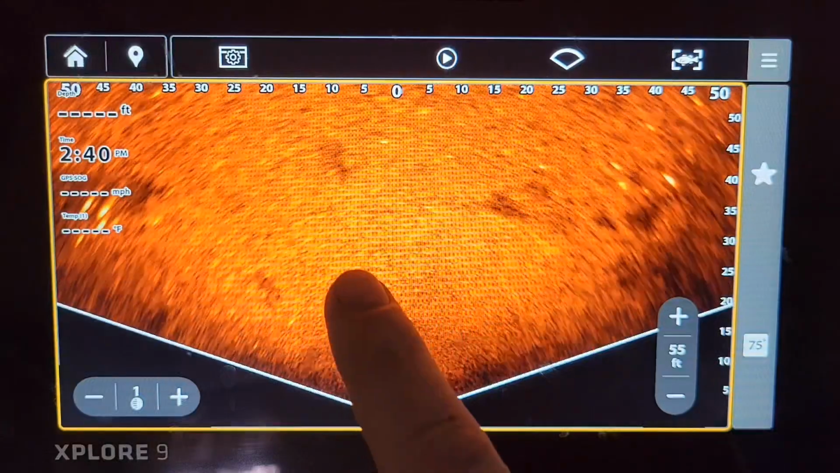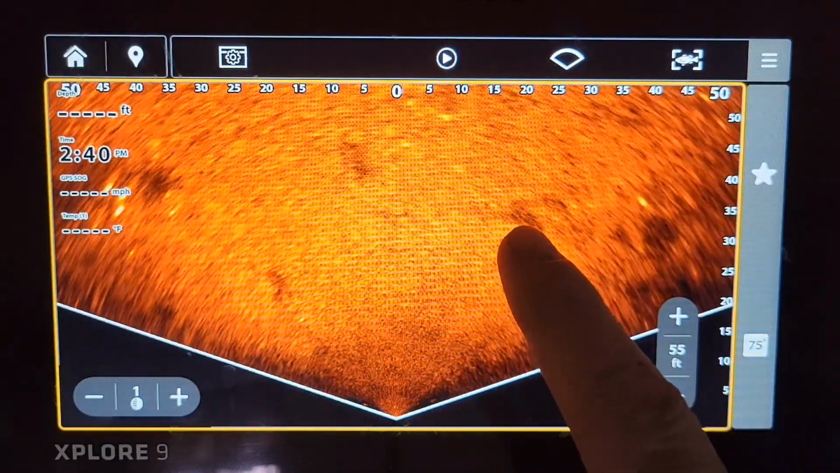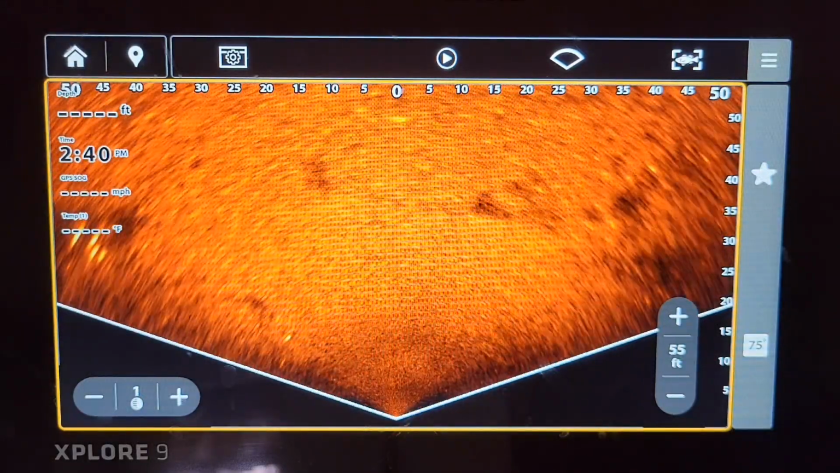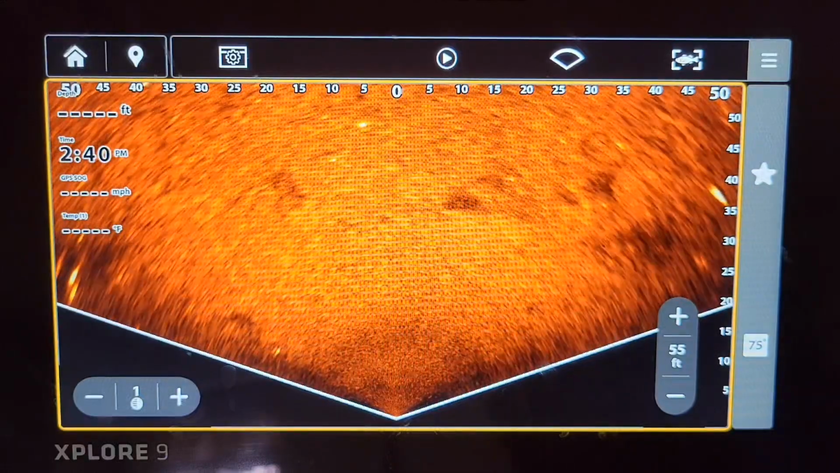But you can see pieces of structure, rocks. You can see the shadow casting behind it, shadow casting behind something here. I could not get my 3/8 ounce rippin wrap to show up on this perspective mode.